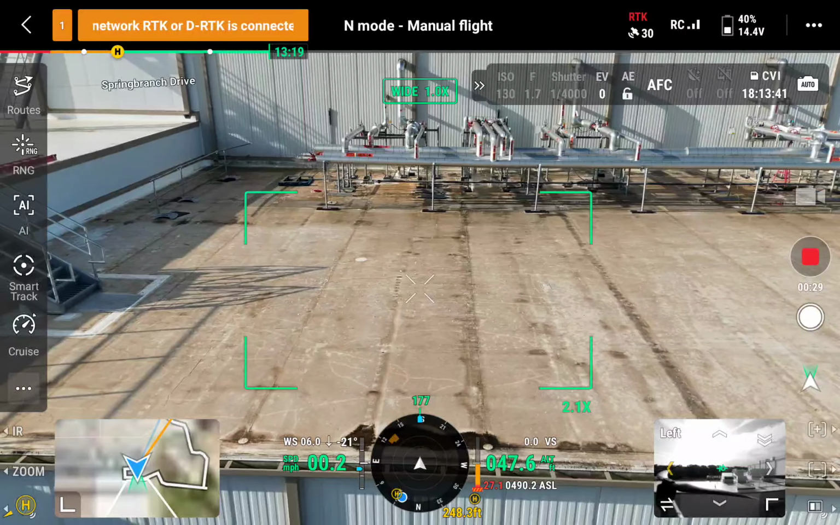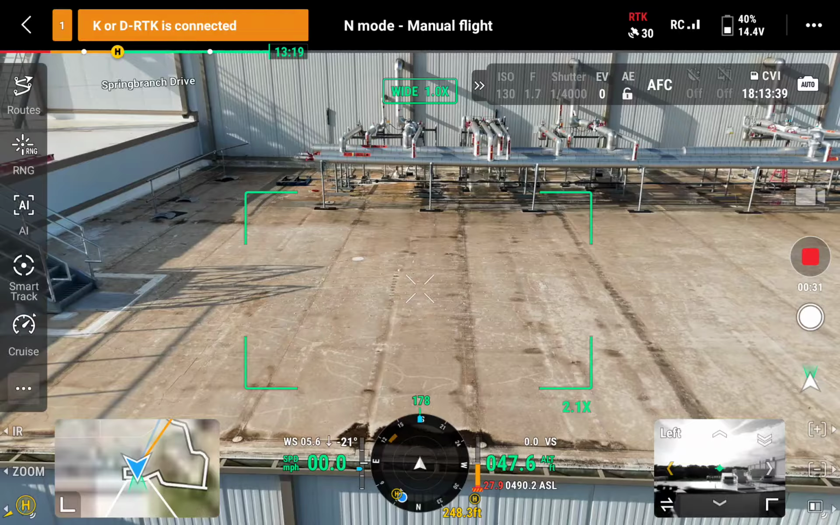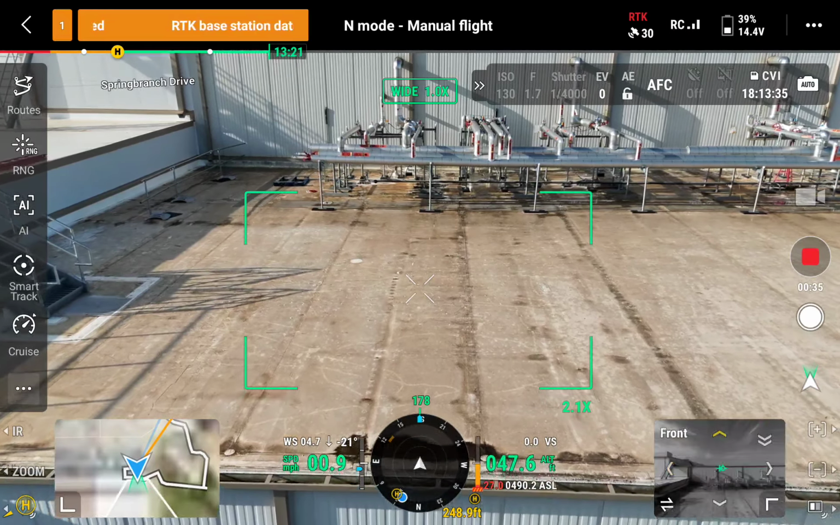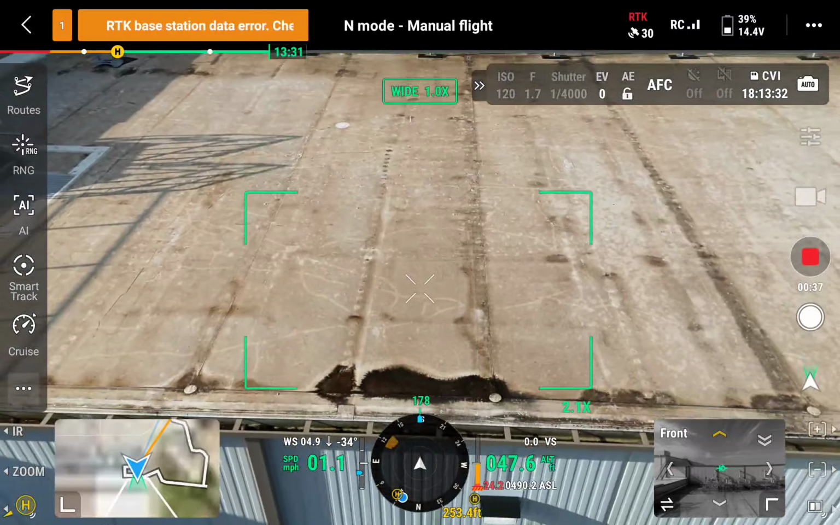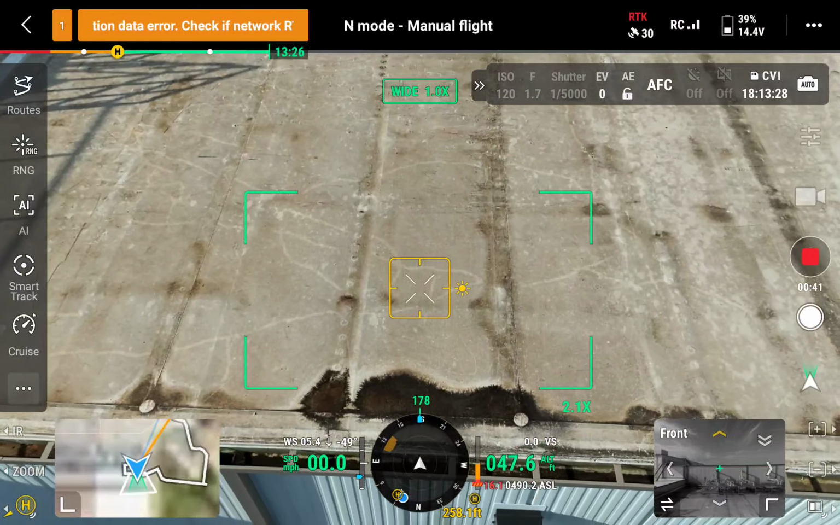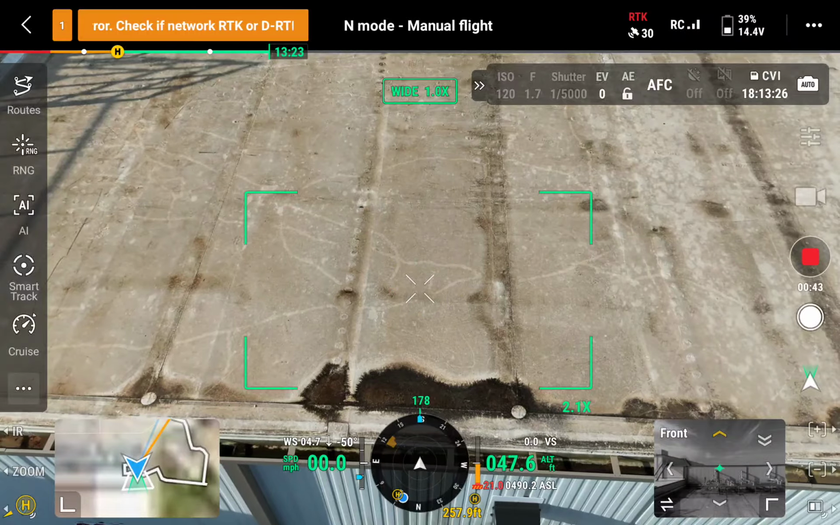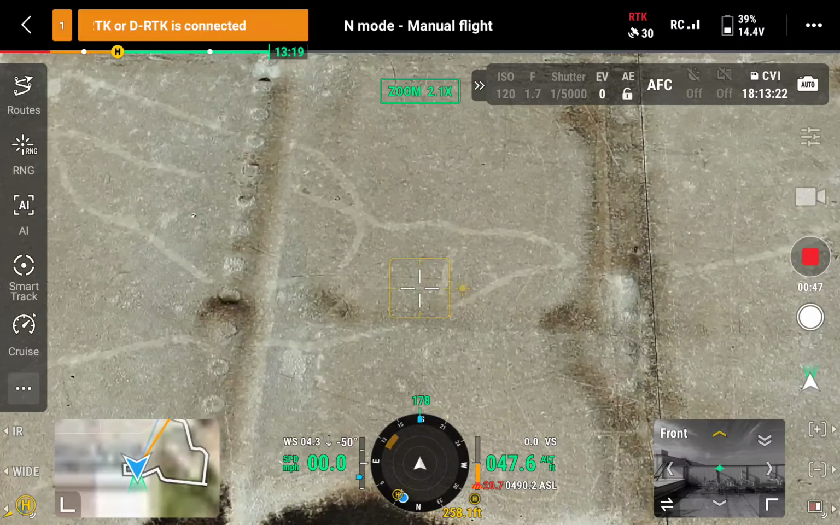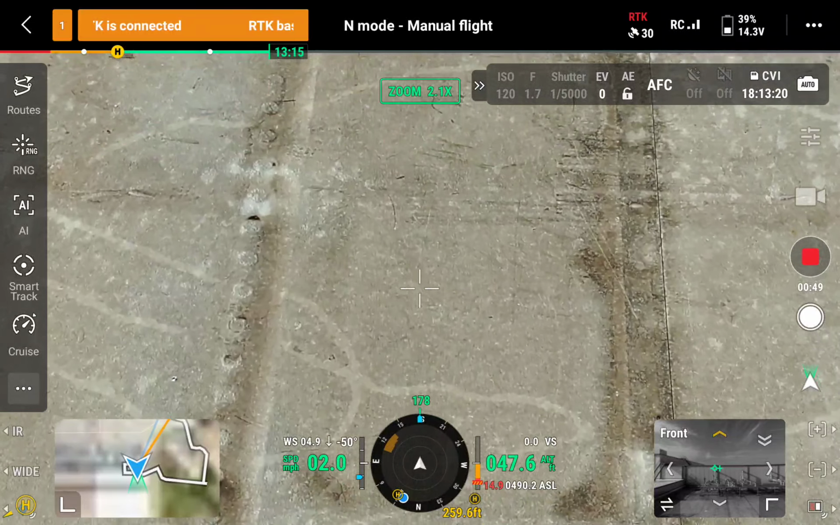Okay. And this is all visual. This is not infrared. I want to see what this roof looks like. Drop down on that roof. And then if I zoom in, that's showing you the texture. I want to see what that is.